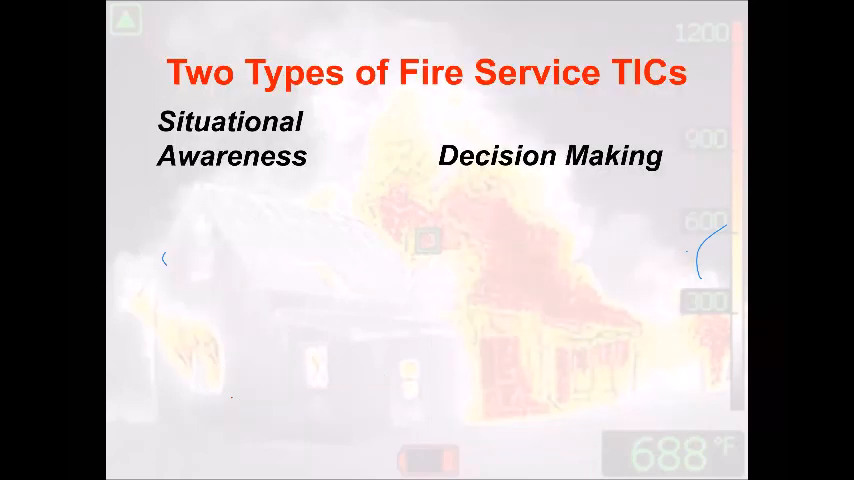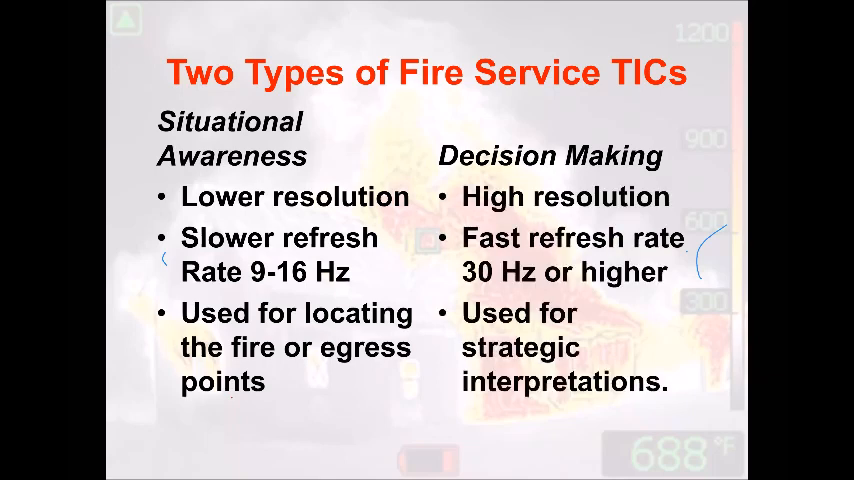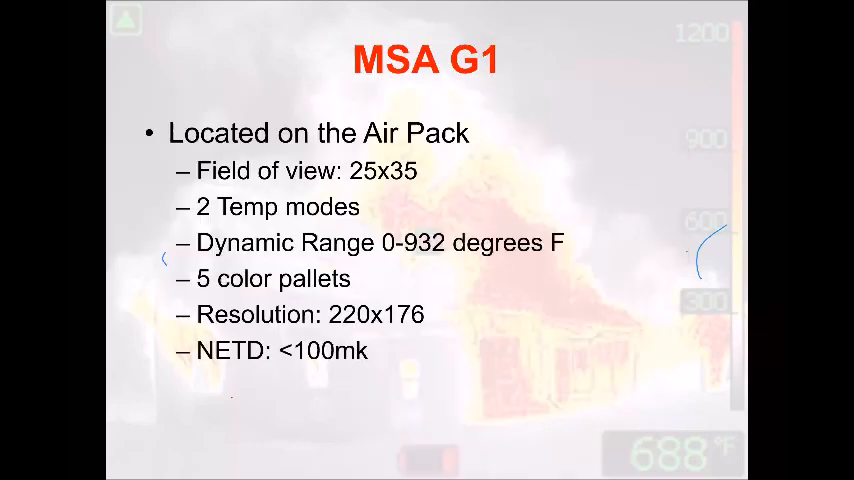So like I talked about, we have two types of cameras: situational awareness and the decision making. We talked pretty hard on that one. Those are just some examples of them. MSA came out with the G1. They have the ones that are integrated into your pass alarm readout, and you get what you get. Just remember that these are, hey, there's a fire over here in the corner. Situational awareness, I think I'm in a bedroom type situations there.